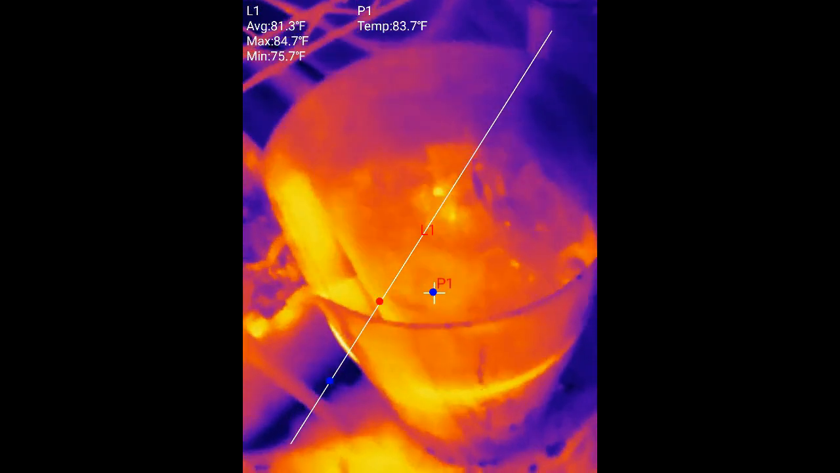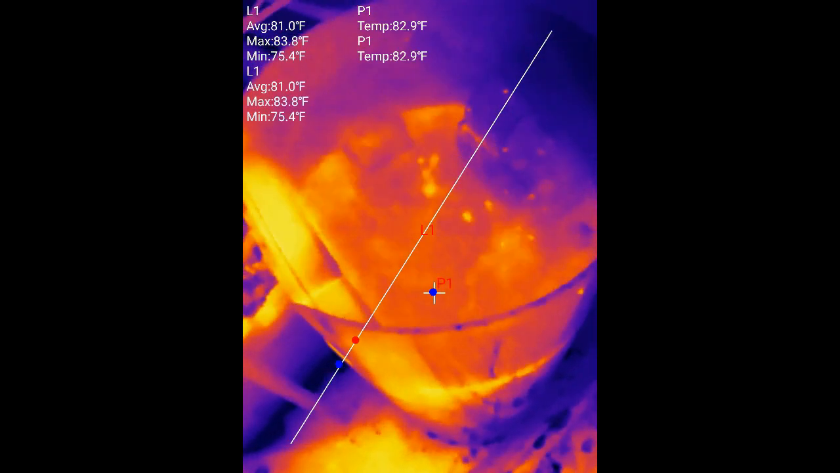I did promise a peek into the ultrasonic humidifier.